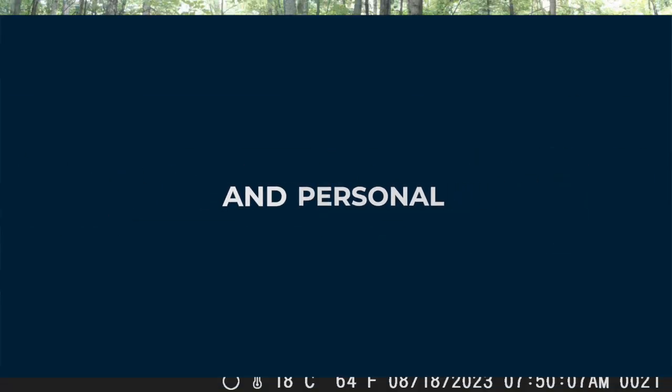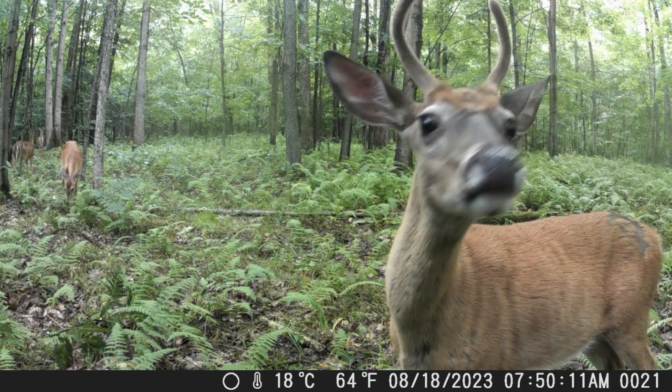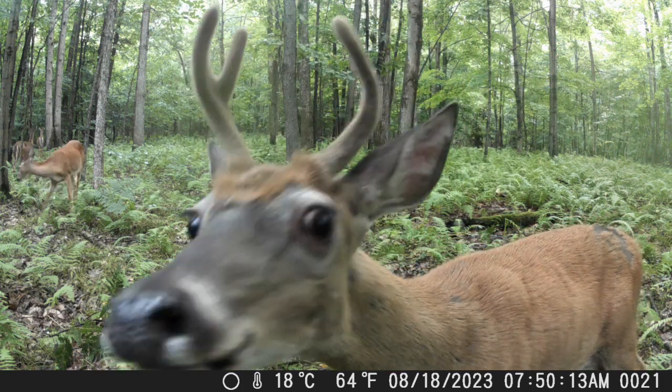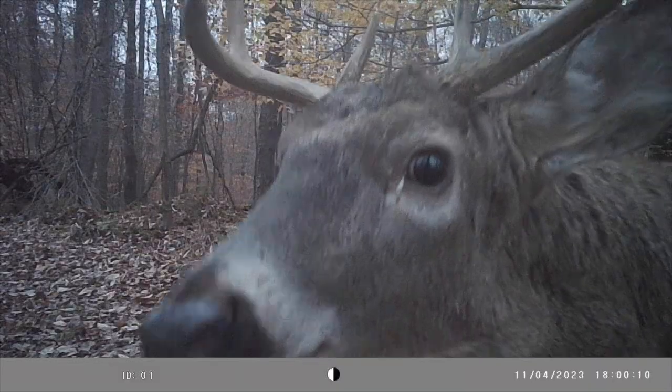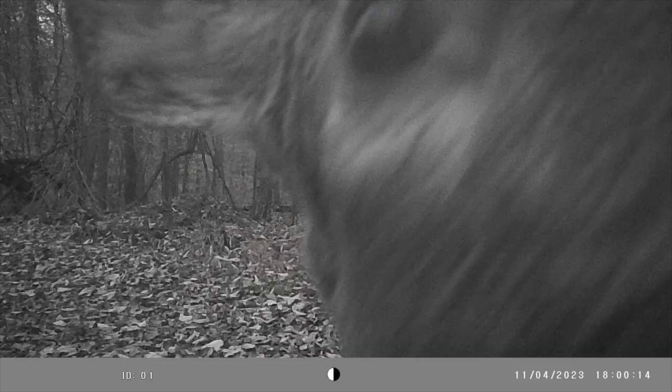The next category is up close and personal, and while I could share a ton of this style of clip, I'm only going to share a few, but I always get a kick out of deer who notice the camera and come right up to it. Now, they're probably smelling the scent from me checking the camera or whatever, but I still just find it really fascinating to see them get right up for an up close and personal picture.